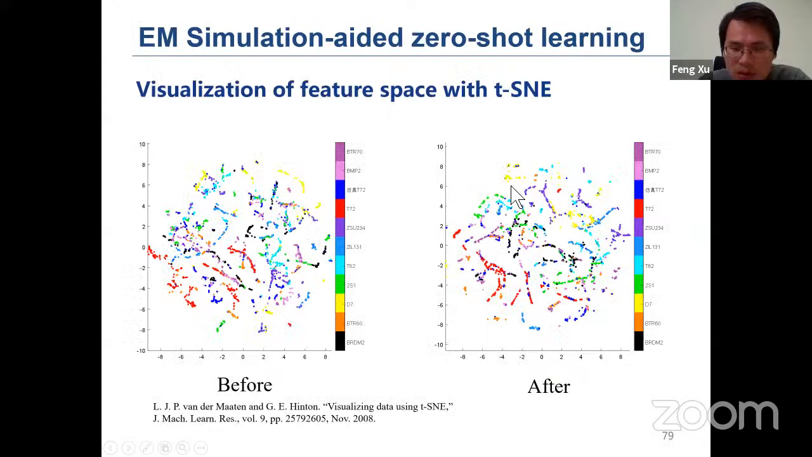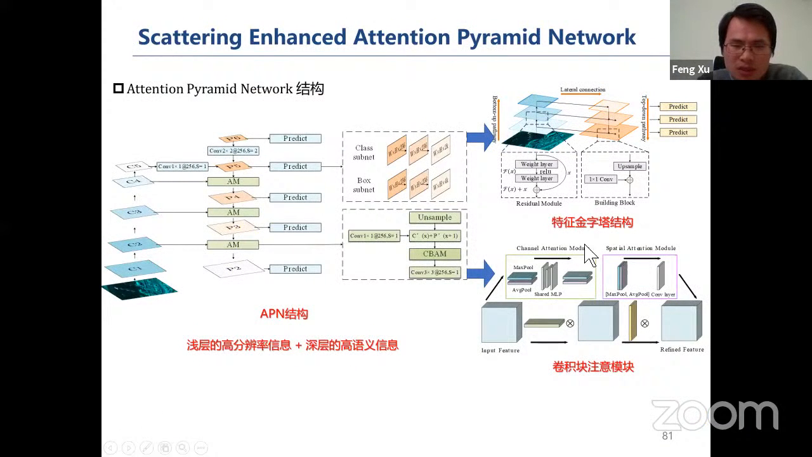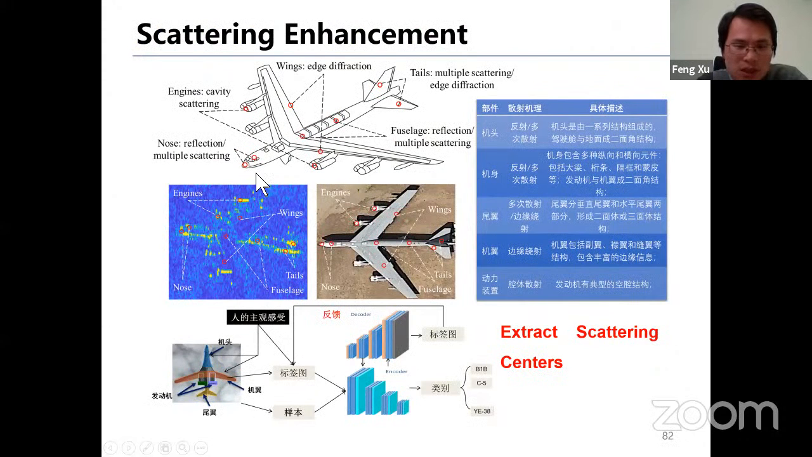In particular, in the feature space, the simulated and real data samples are aligned together, so we can use the simulated data to train the neural network. Finally, we are able to achieve about 80% accuracy for this so-called zero-shot learning, which means that we don't have any training samples. Here is another case. I'll go through it quickly because I don't have much time.